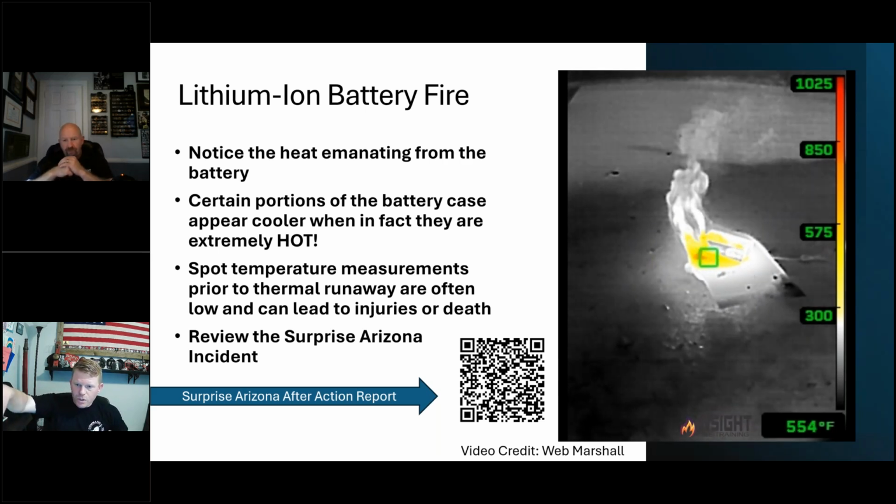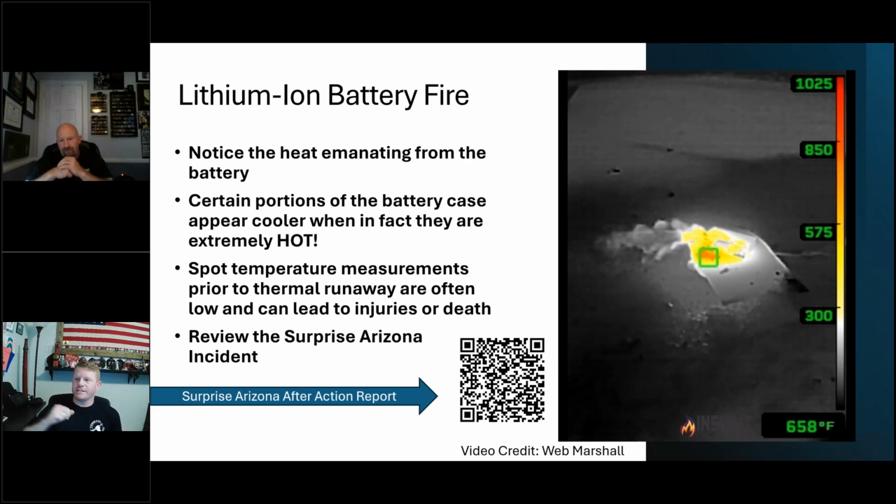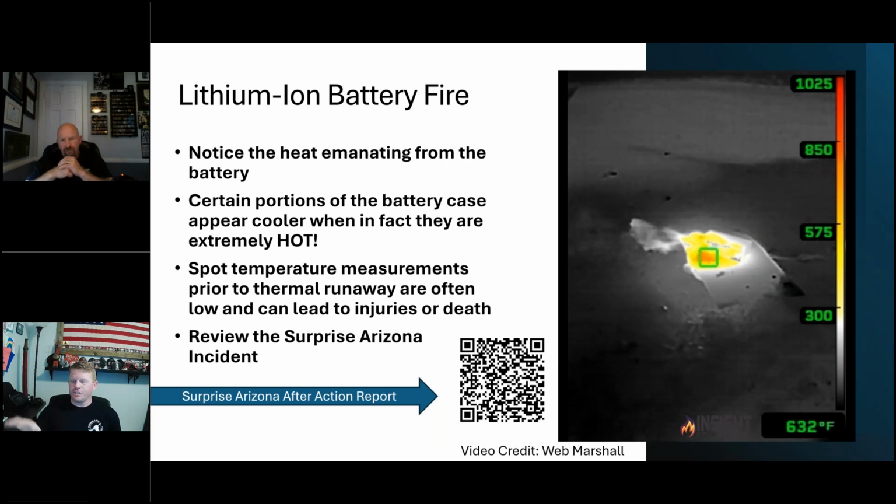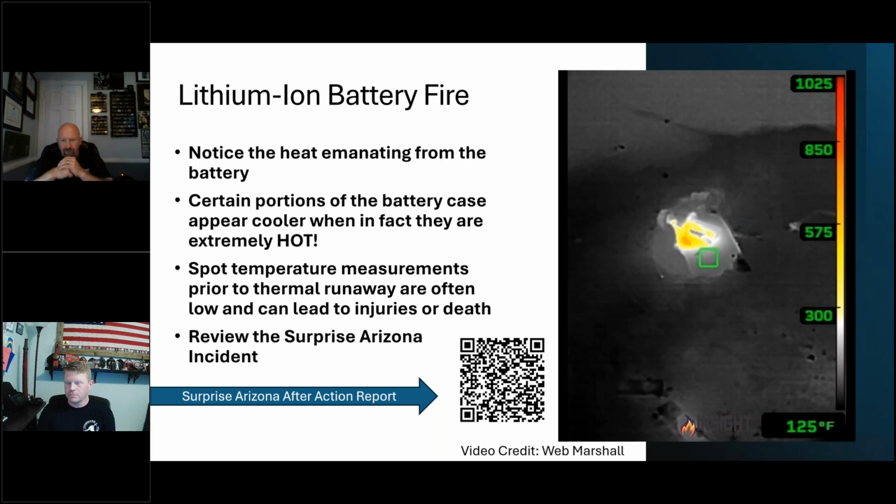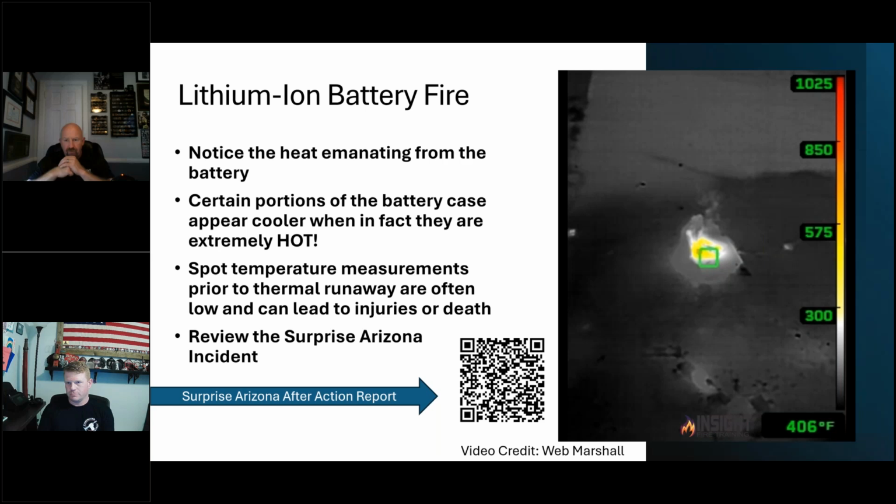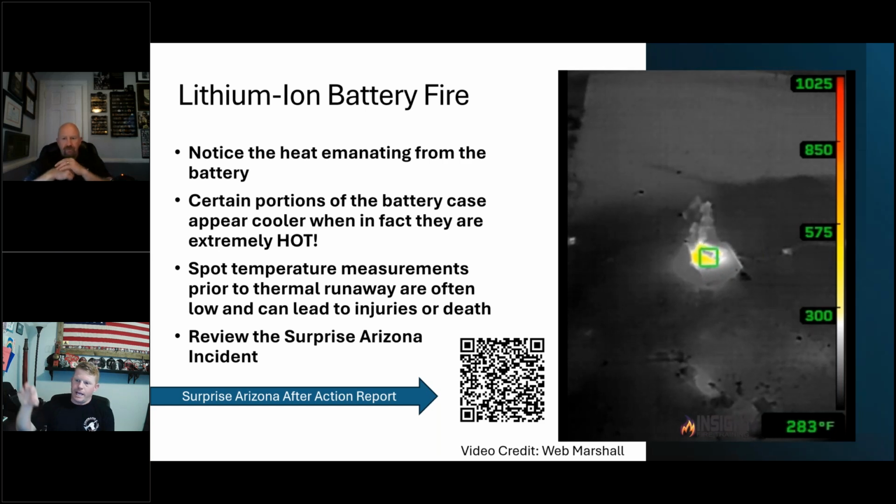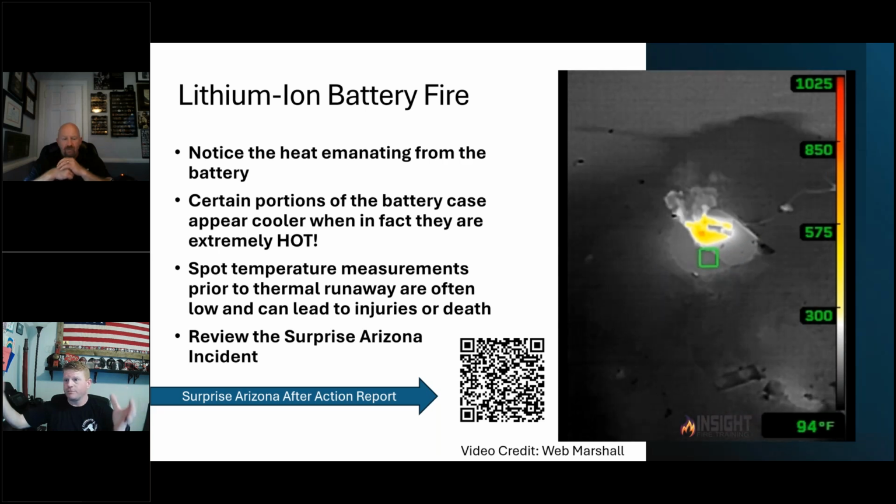And with what comes off of this, again, you're seeing the heat signature. There was a cloud that you couldn't see on the ground. We're talking about a battery twice as thick as your cell phone, about as big as your cell phone. And it made enough smoke that it would fill up a garage. I say smoke, exhaust gas cloud, if we want to be technical.